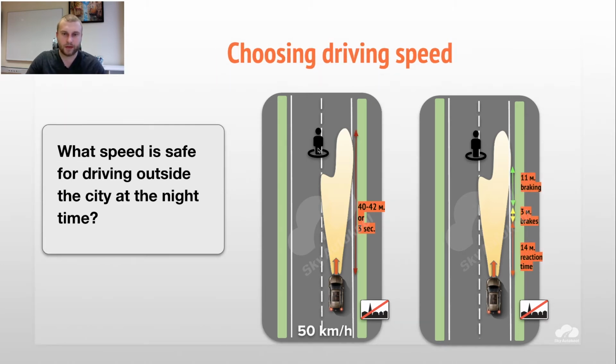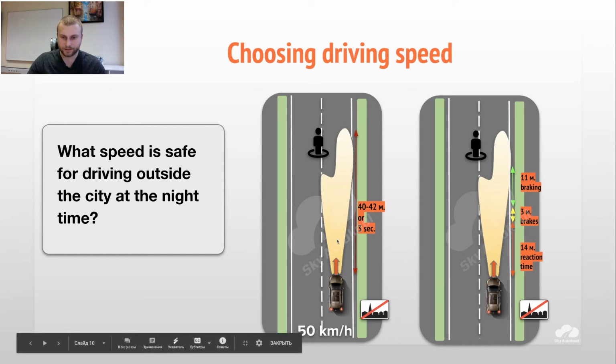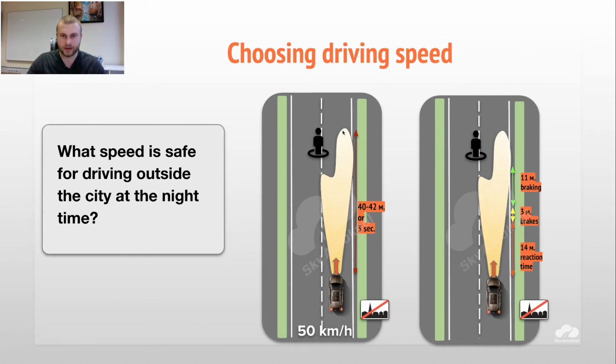For example, if we have a pedestrian in the middle of the road, we see it. Usually we drive at 50. We see the pedestrian, we have headlamps on. You can also see that headlamps are usually illuminating the road like this, so mostly we see the right side of the road here. They are trying to make more illumination on the right in order not to blind the drivers in front.